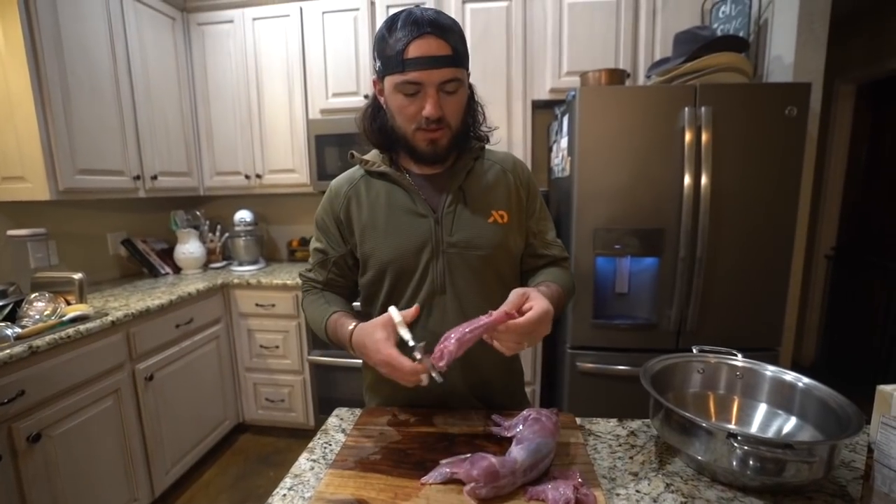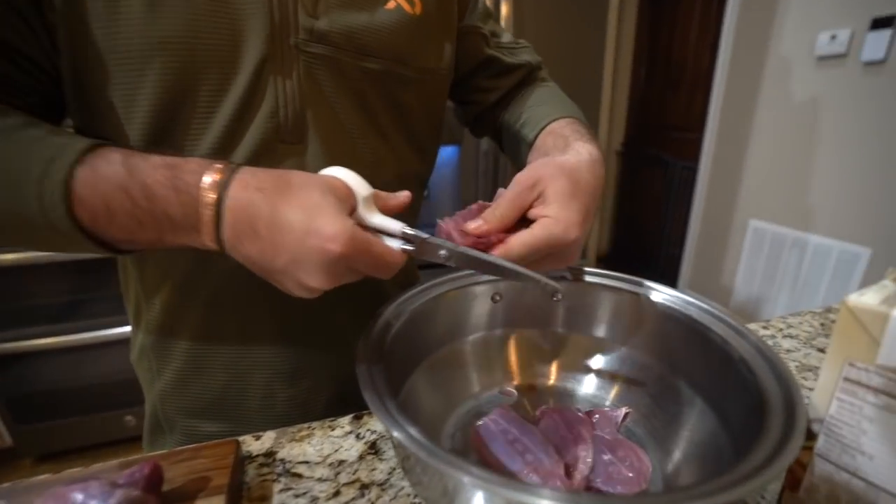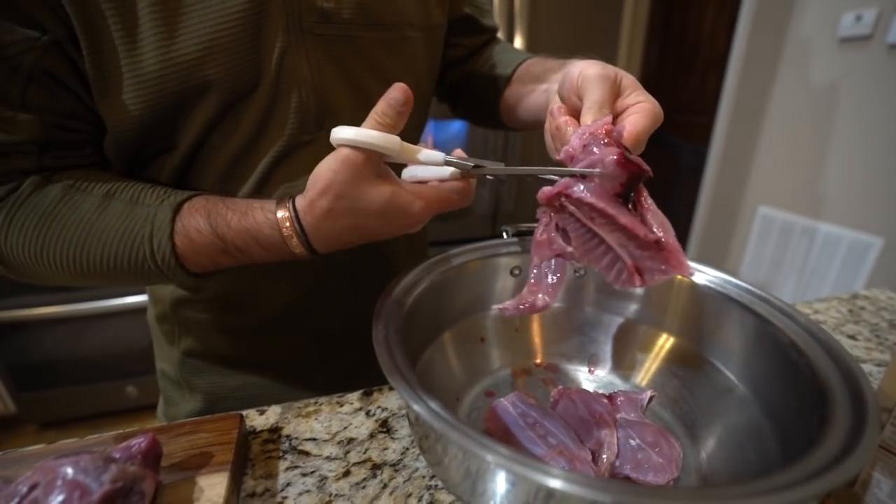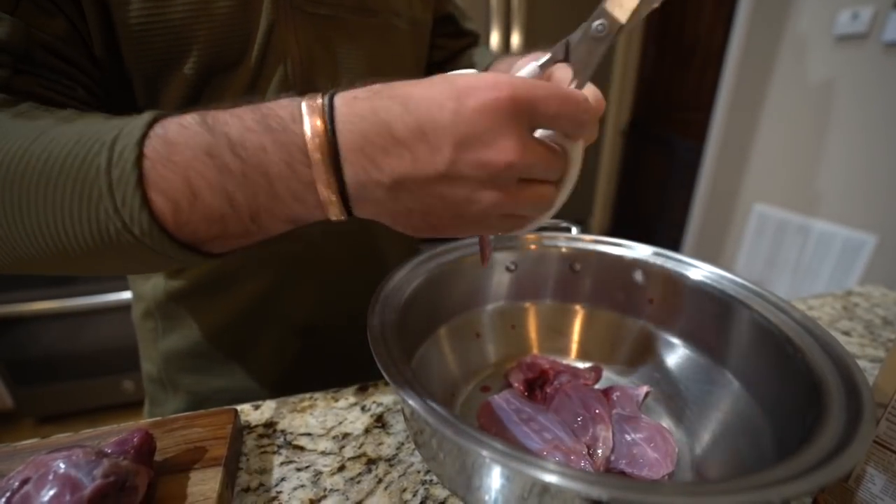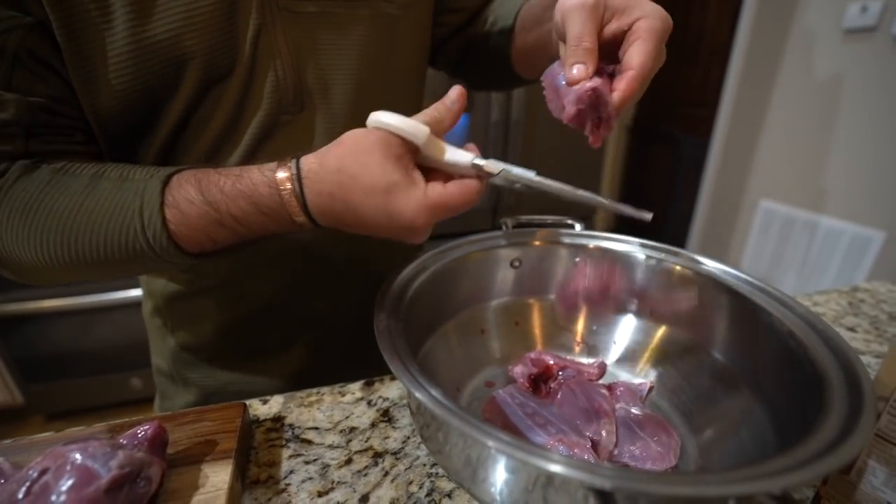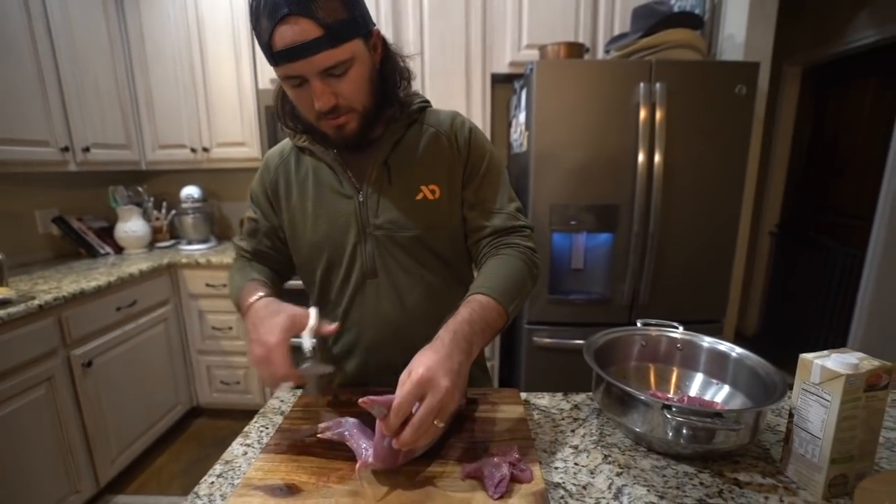So this is where a ton of meat is, the tenderloins and the back straps. Cut that into a few chunks, and then obviously the front quarters. Drop that one in. Get this quarter over here. And then the neck and the rest of the back goes in as well. Same on this big guy.